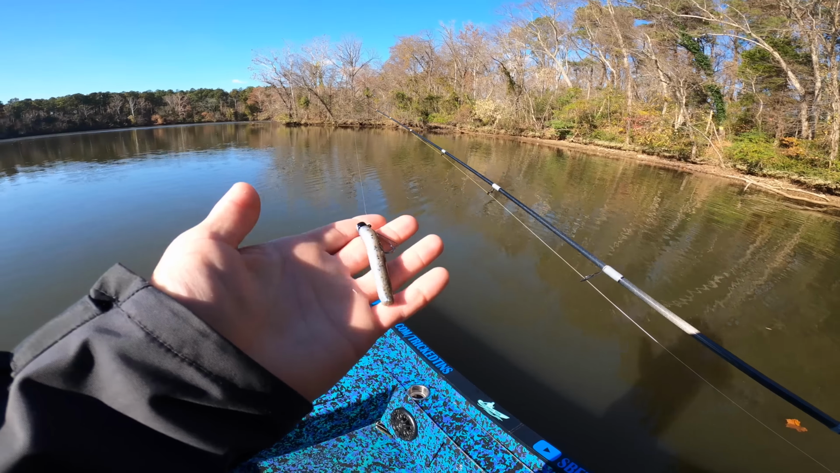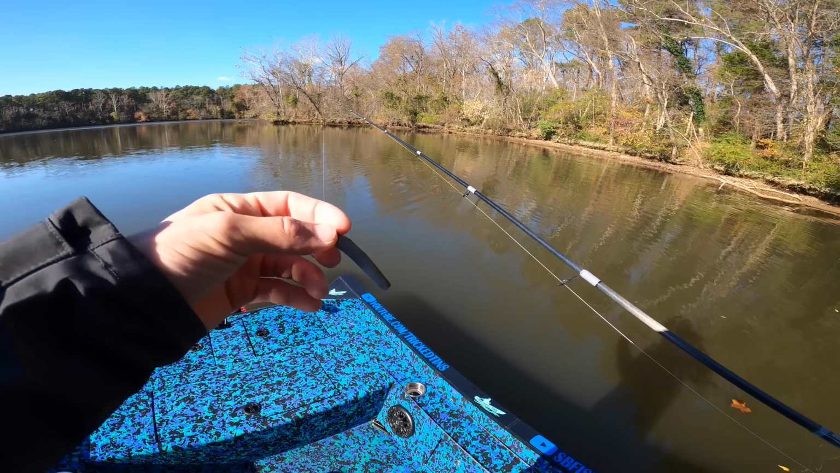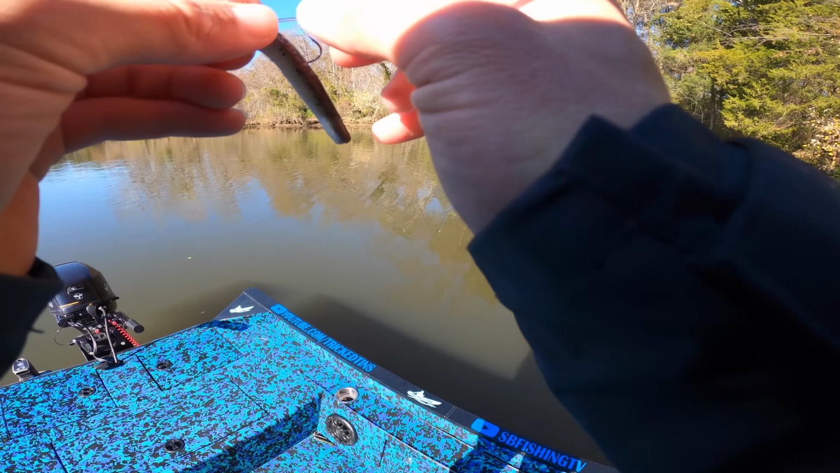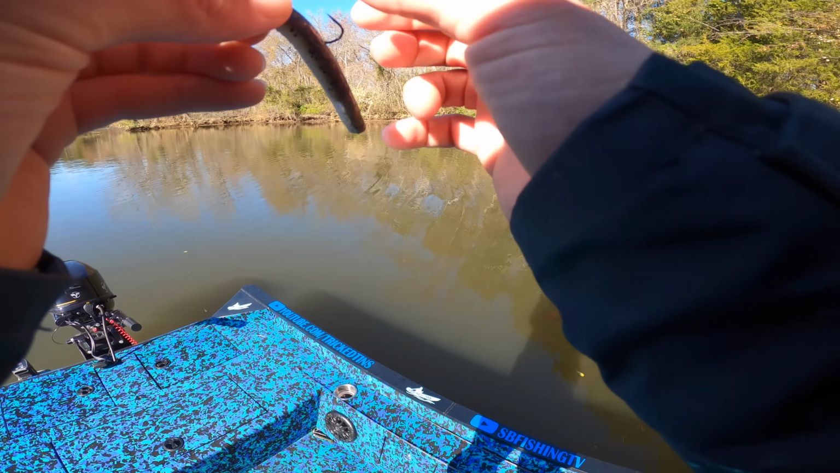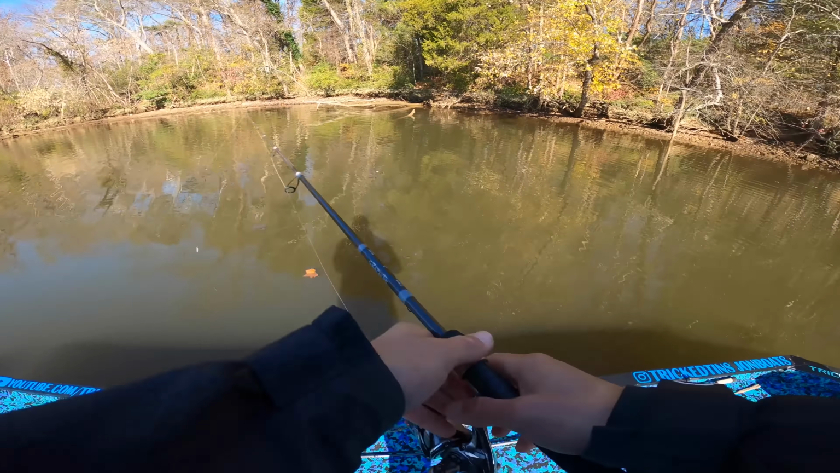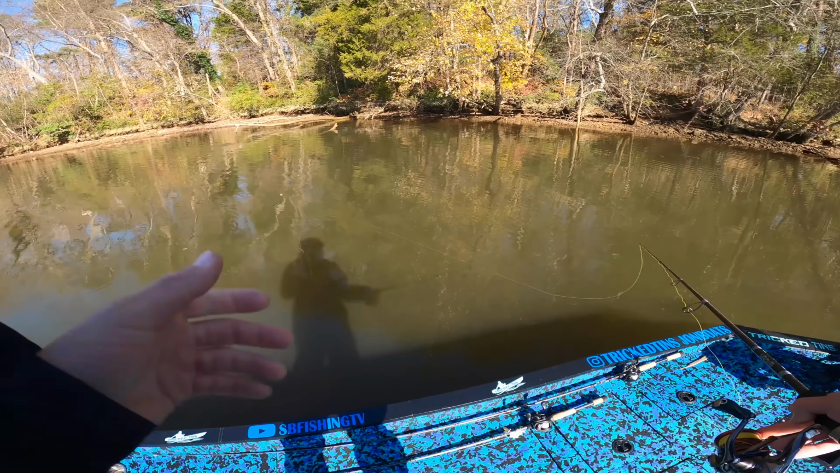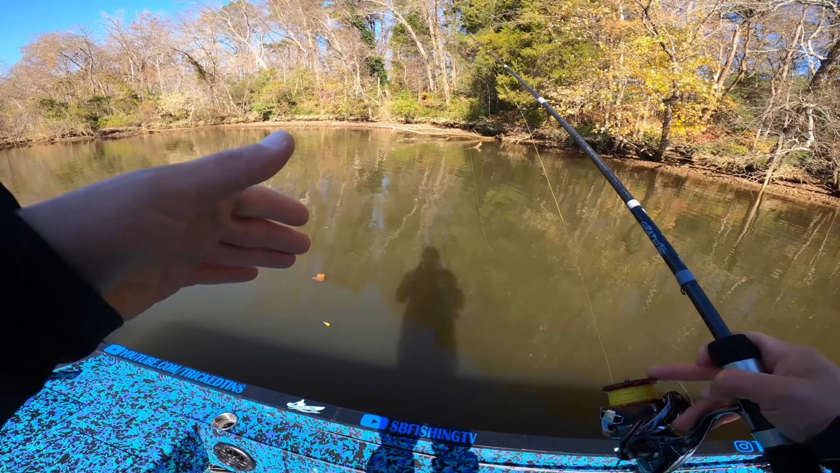That color is called the Deal. Just looks like a little shad. And just casting it out, slowly dragging it back to the boat. That fish picked it up. That makes me happy.